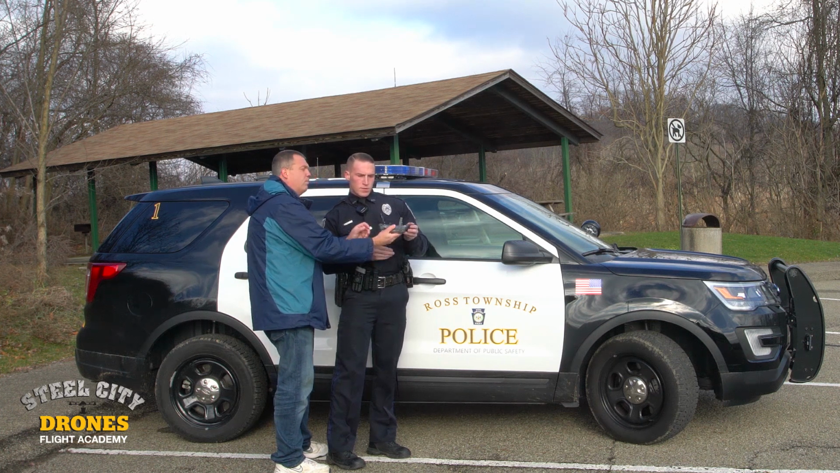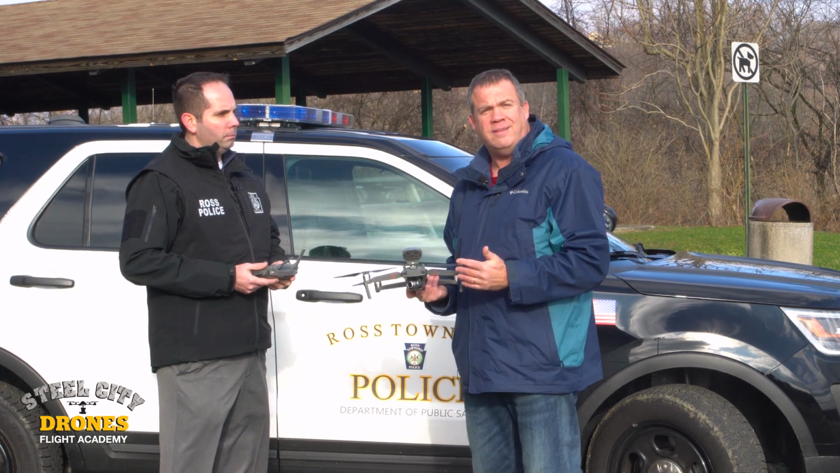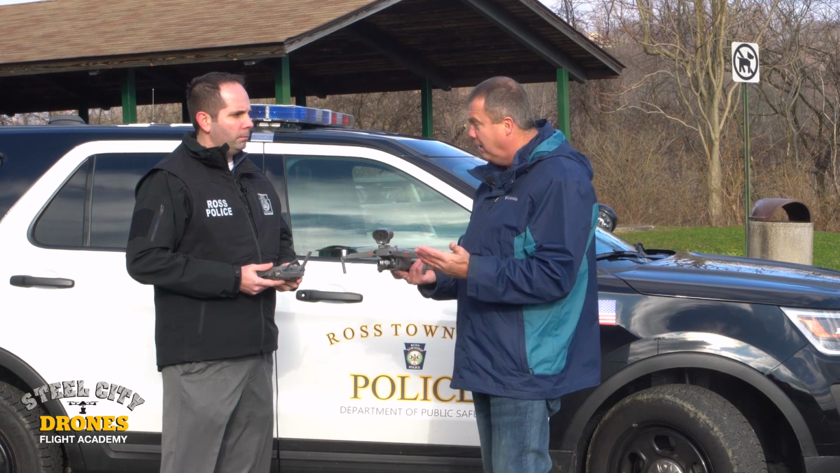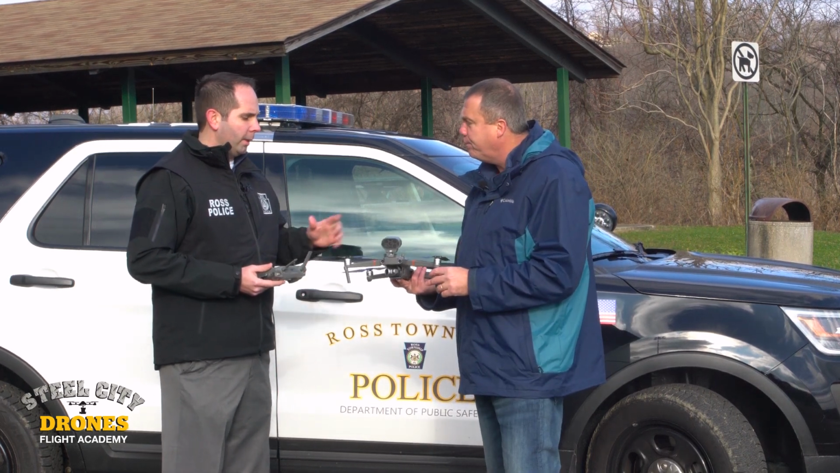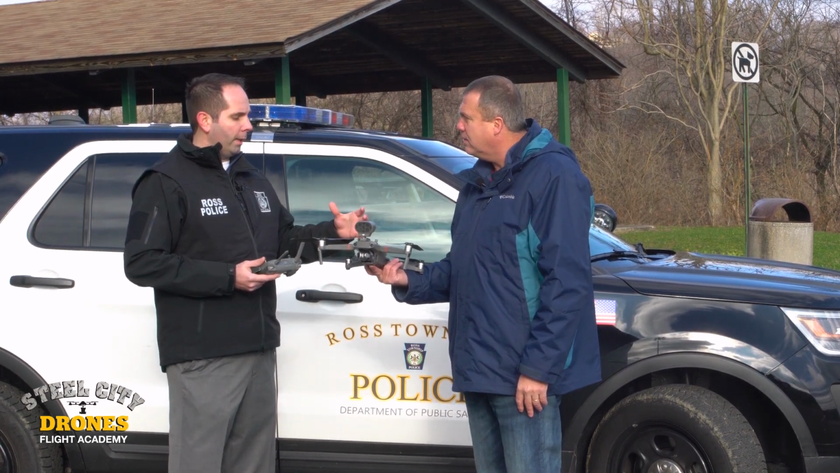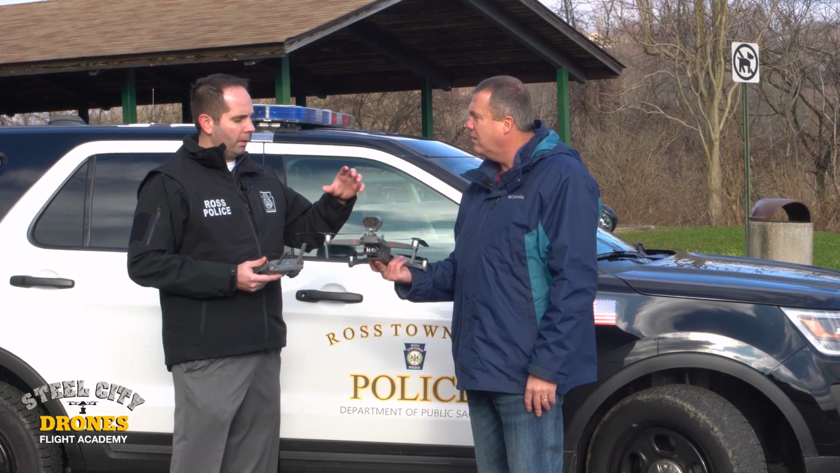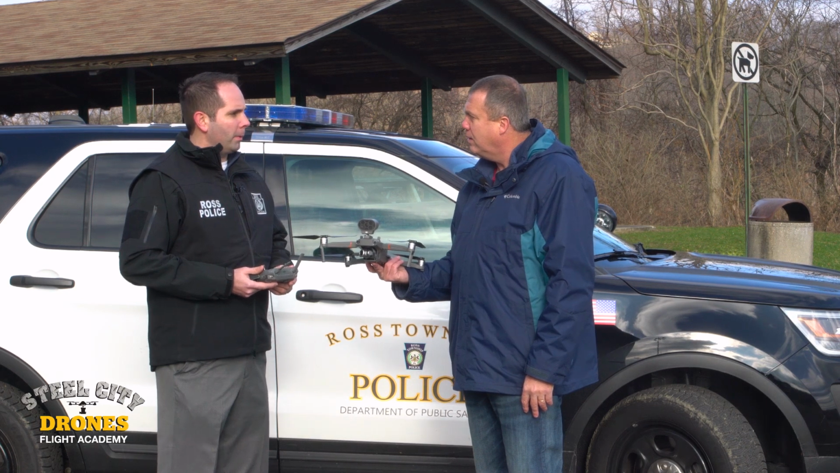So right now we're at Ross Township Police Department, and Detective Brian Colehep, you and some of your officers have already gotten a chance to fly this. What are your thoughts on it so far? It's great. It's a stable aircraft. It's quick. The fact that it can be deployed so quickly and be stored so compactly is a great thing with this, as well as having the loudspeaker and the lights attachments. It's a great drone for public safety use.